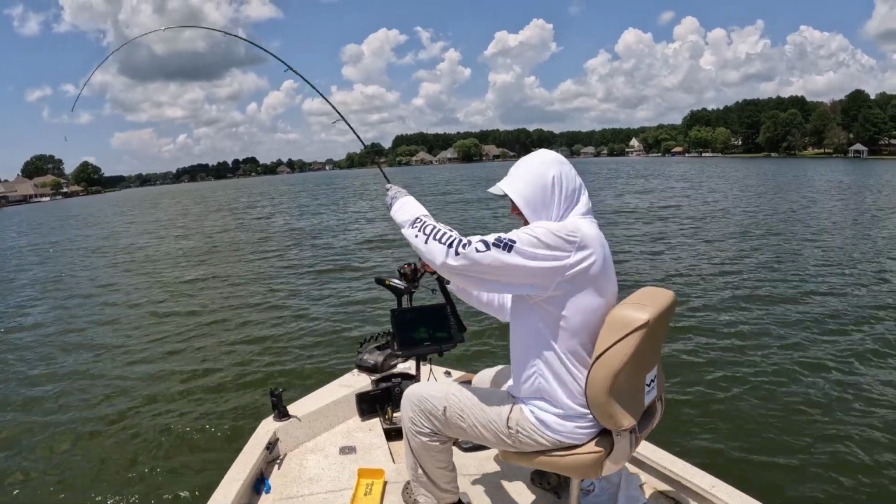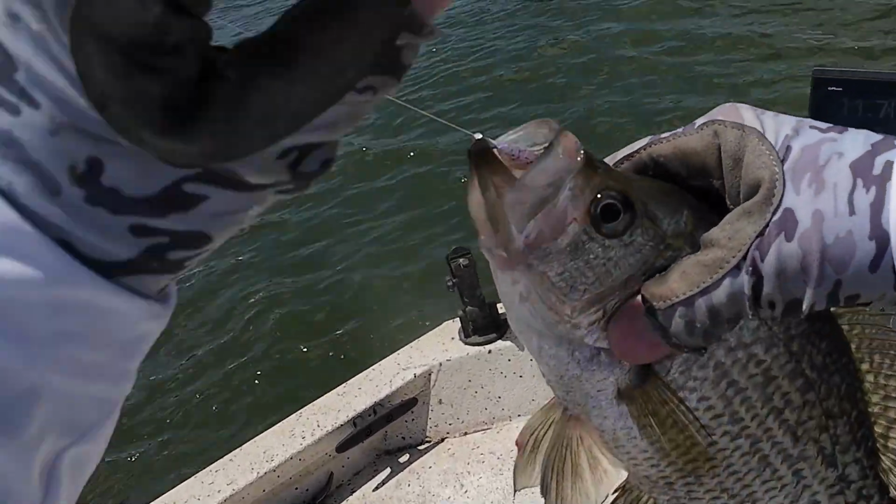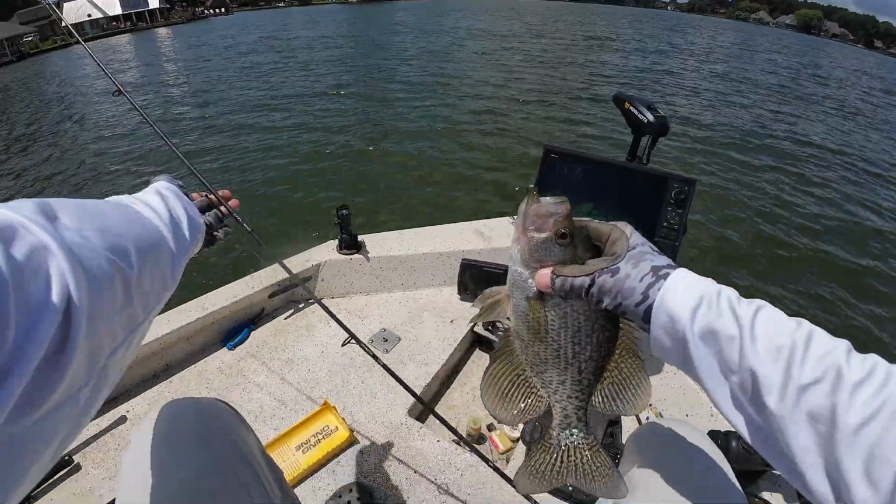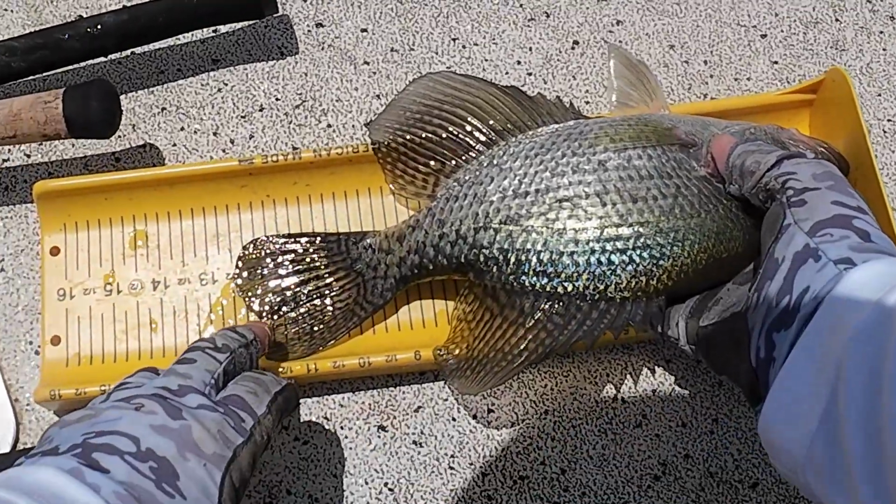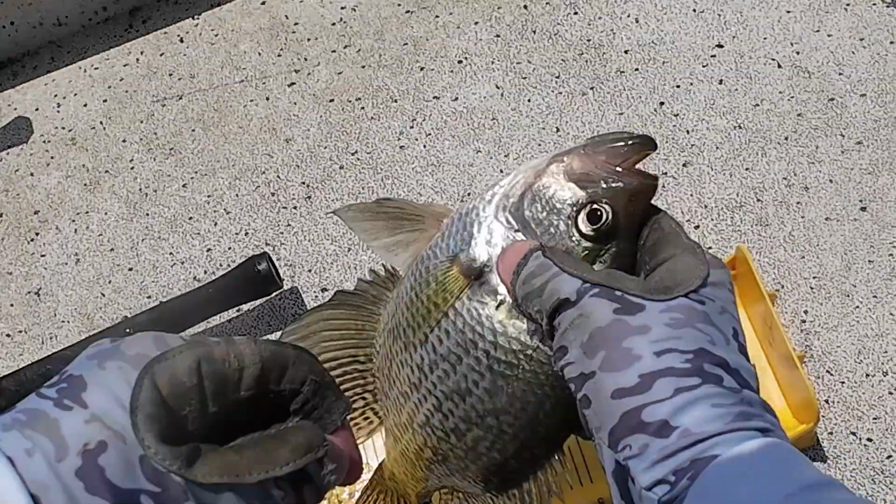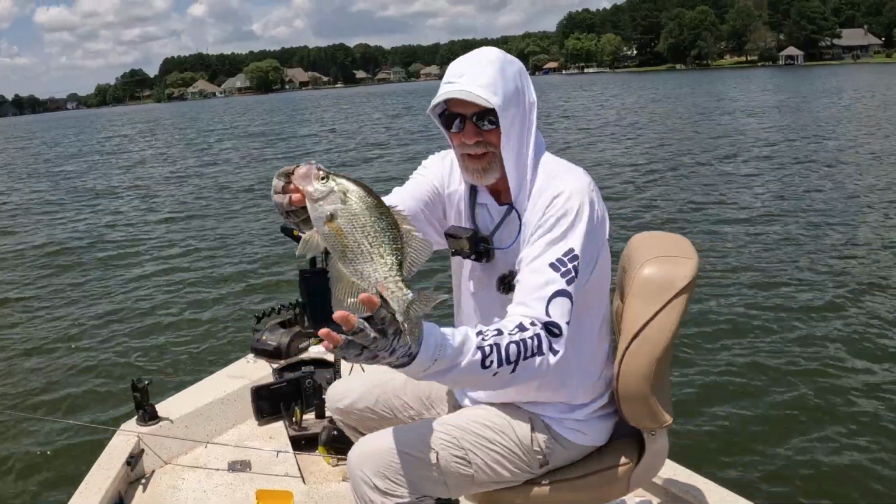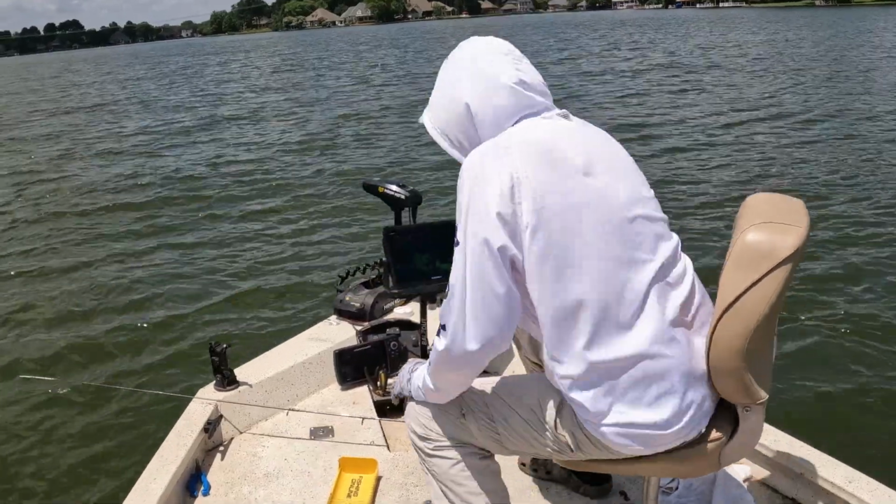Let's hang out here for a minute. Look at the size of that toad, man. That's what I'm talking about. 12 1/2. Like a crappie, 12 1/2 incher. Nice. Get back in there, dude.